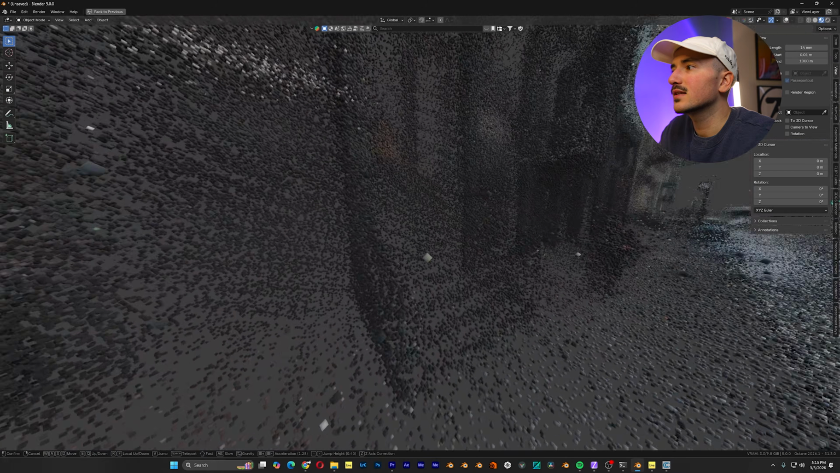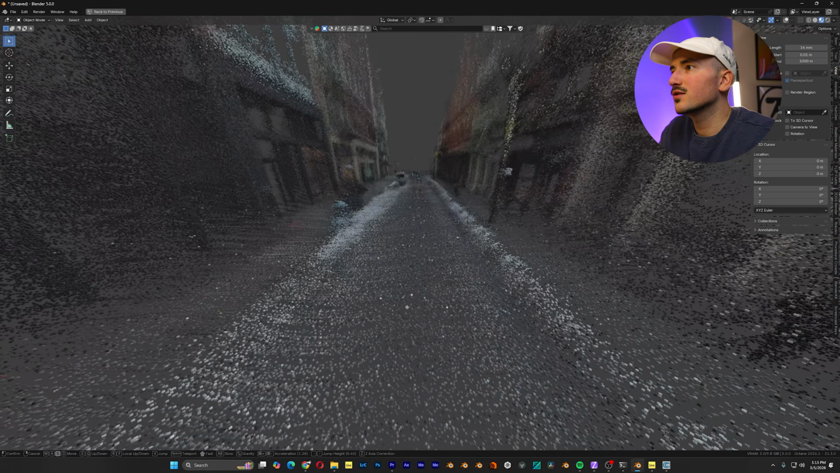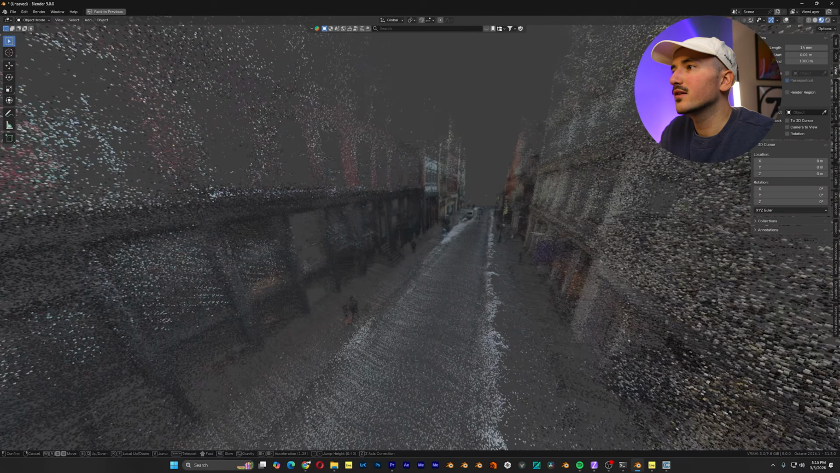Here is a staircase as well. Looks to be a pedestrian on the street. And here's just a wider view of the entire scan.